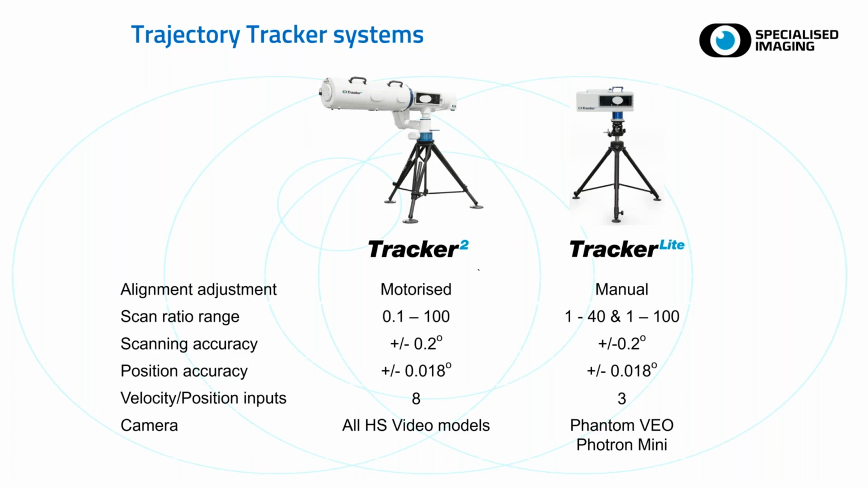And although I said earlier we don't actually actively feed back information to these systems, there are some point feedbacks that we can put in at various points along the flight path. Perhaps the bigger difference of these two systems is that the Tracker 2 can pretty much hold any high-speed video camera with up to 800mm focal length lenses, which if you're looking at particularly big projectiles is what you really need, whereas the Tracker Lite is designed around the Phantom or Photron mini type cameras with up to 200mm or maybe 400mm focal length lenses.